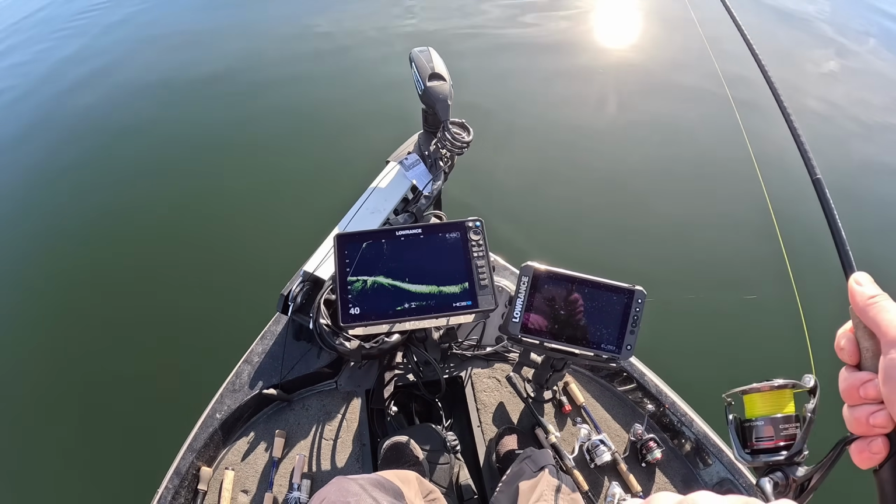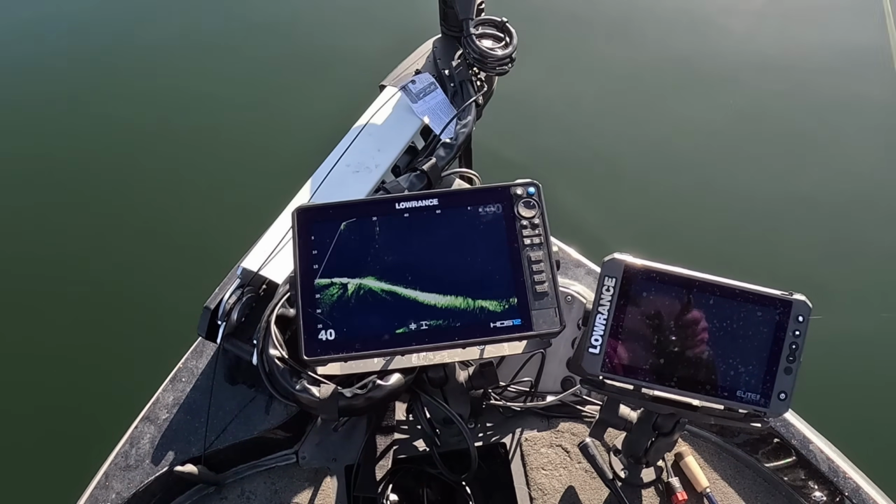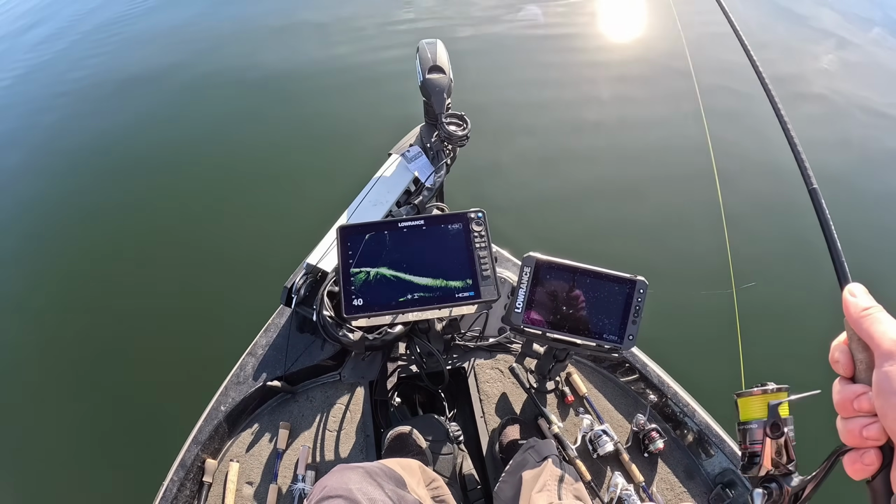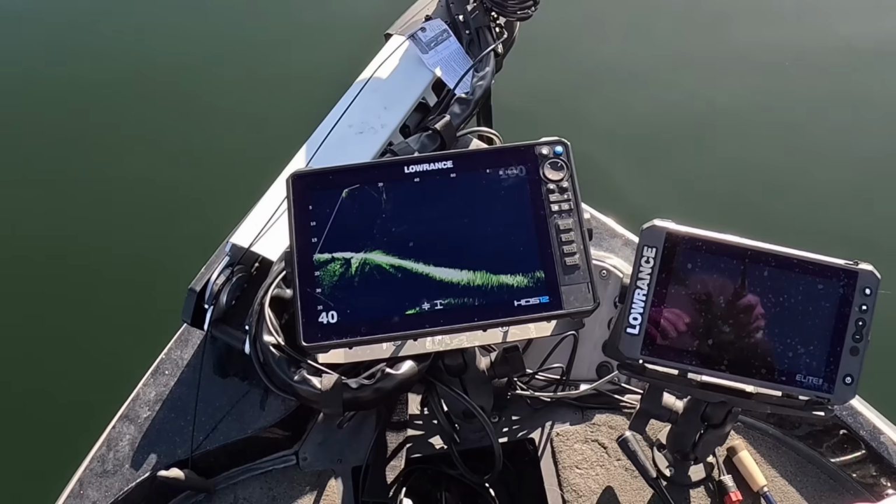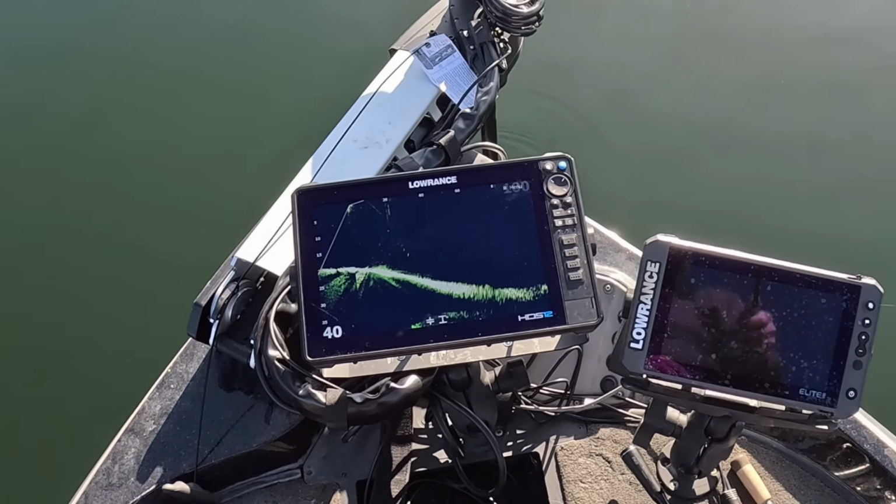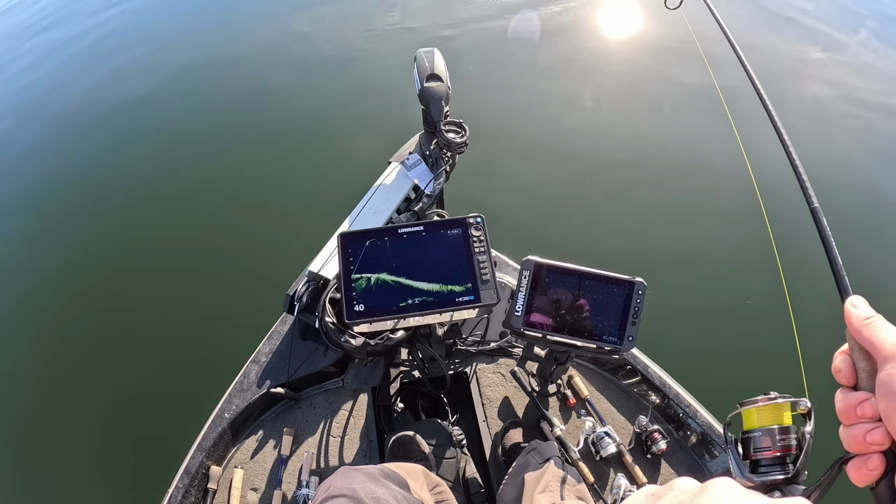See how lazy that fish is coming up after my minnow? Come on, you can do it. Come on and get it. He's not going to do it. He might do it.